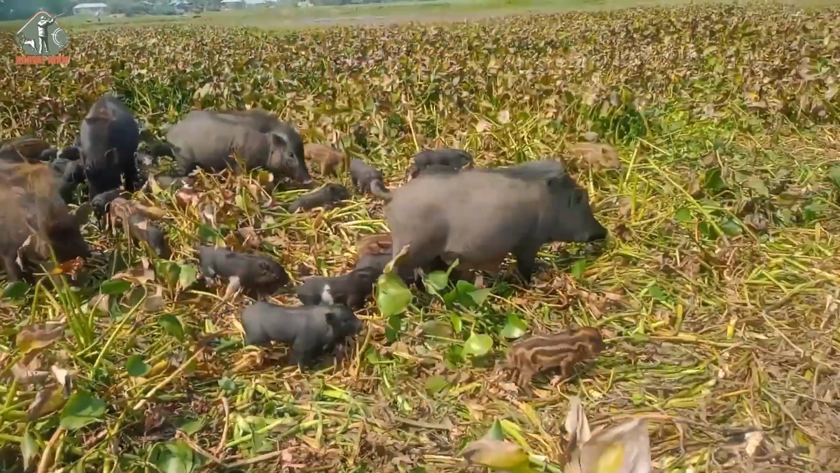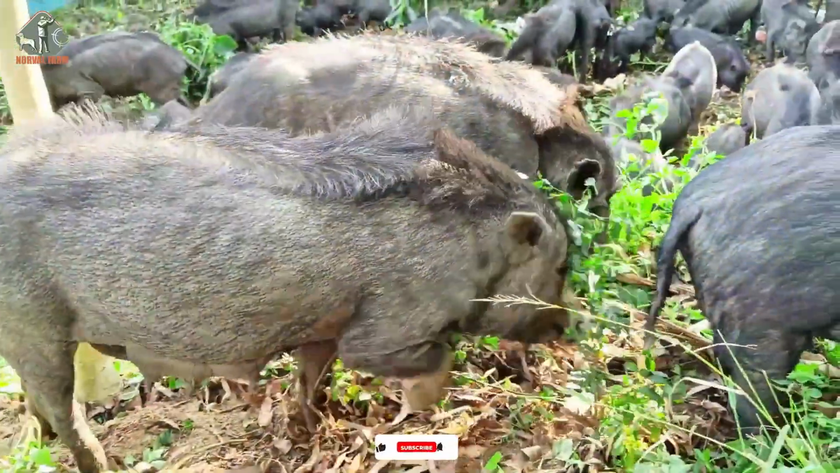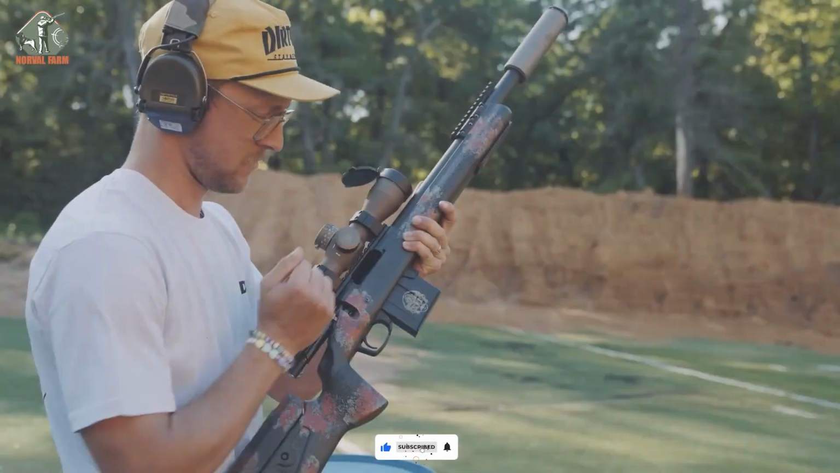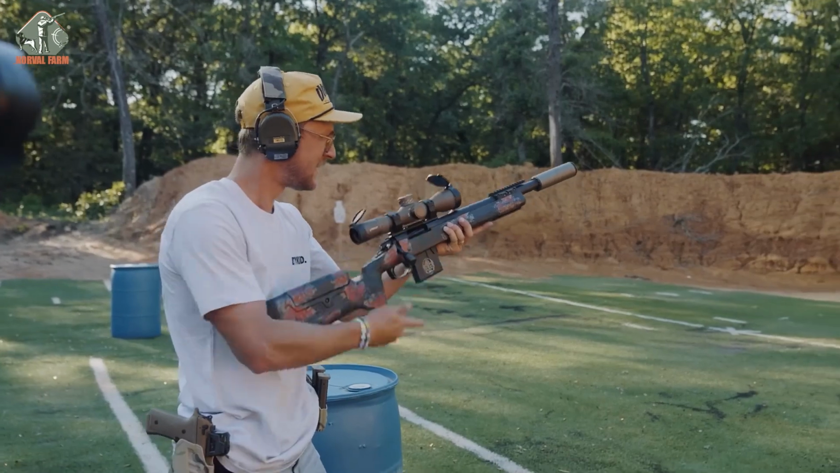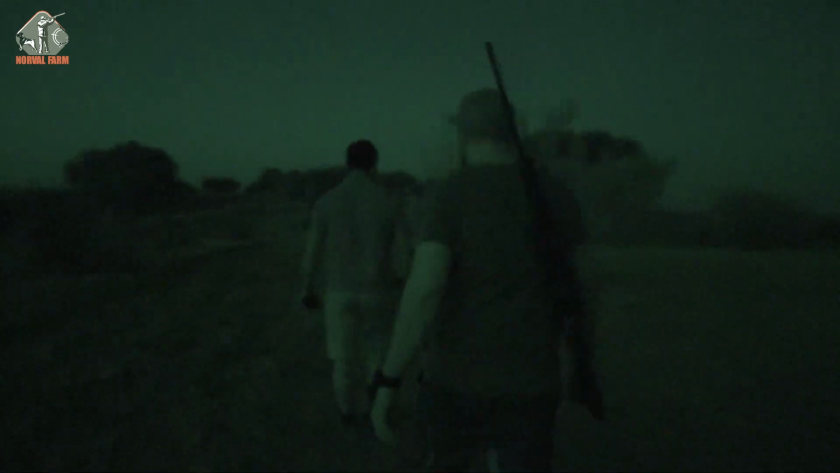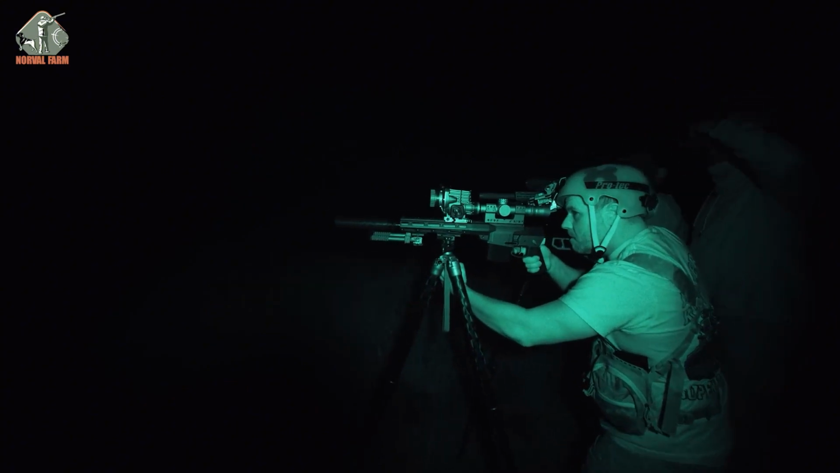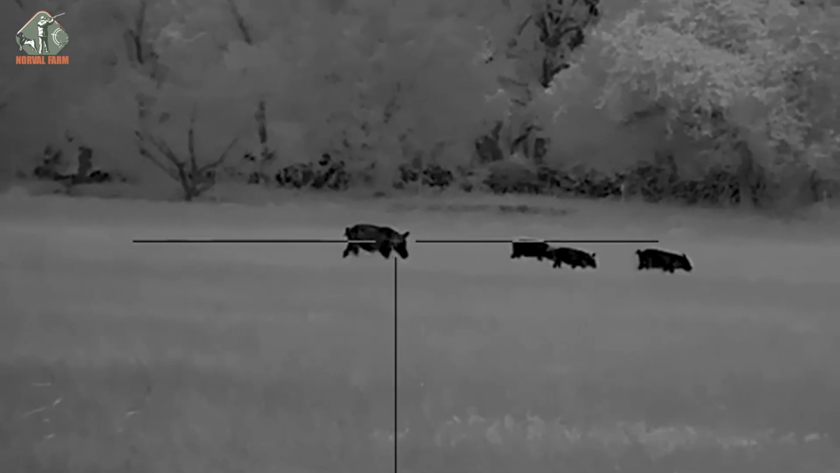Ever since I was a kid, I've been captivated by terrifying tales of monstrous wild boars, fearsome beasts lurking in the shadows. But instead of being afraid, I felt driven. Driven to learn, train, and become a fearless hunter. Tonight, my team and I are diving deep into their territory, into the dark corners where these ferocious creatures roam. A tense showdown is about to unfold, and only the boldest will prevail.